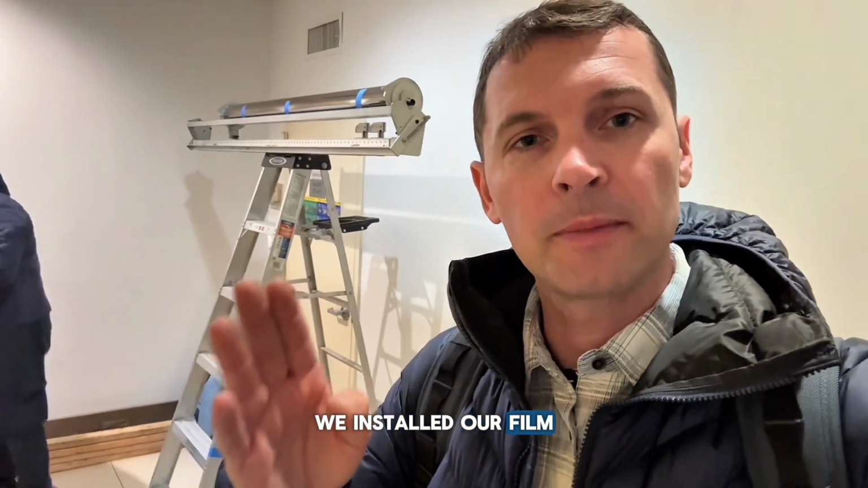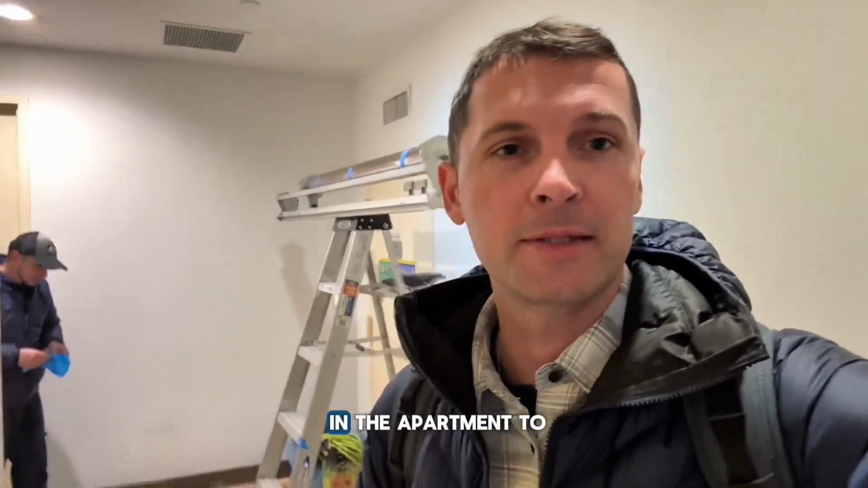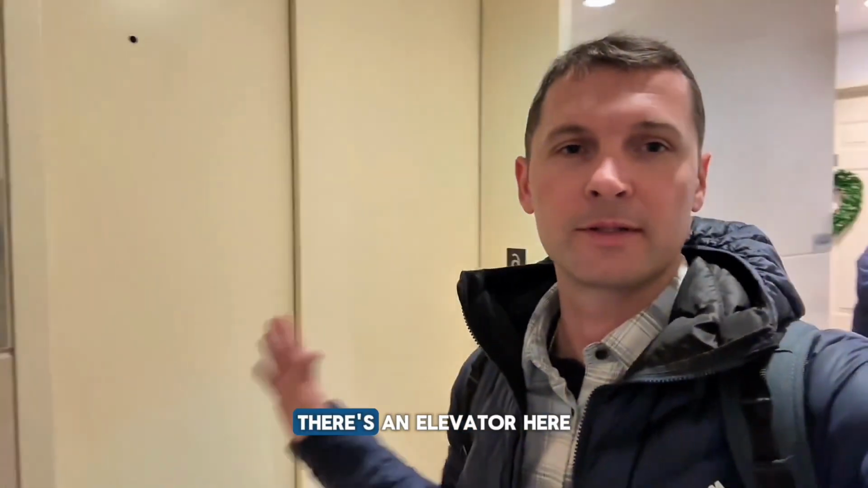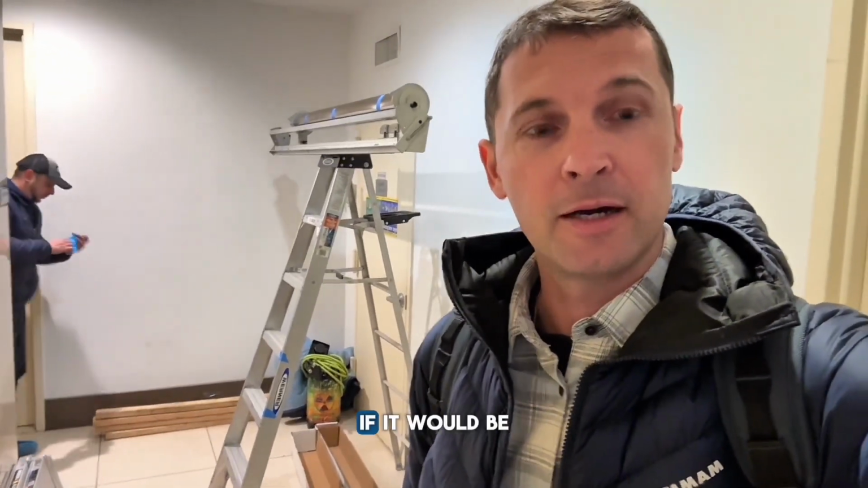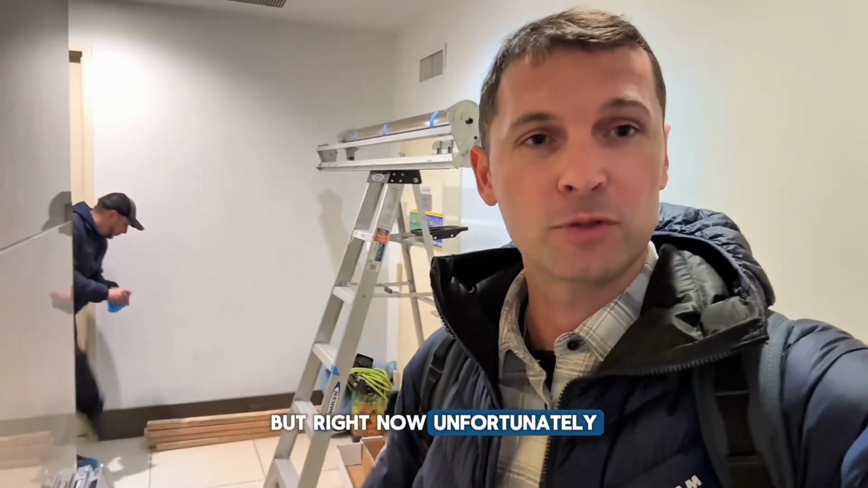Okay, and here we do a preparation. We installed our film handler and a ladder, and this is the hallway. Honestly, I just spoke with the guys. There's no other place in the apartment to install this, so we installed this in the hallway. See, there's an elevator here, and that's probably the best place to set up our equipment. If it would be summertime, we would do it up on the roof, but right now, unfortunately, there's a lot of snow and it's very cold outside.